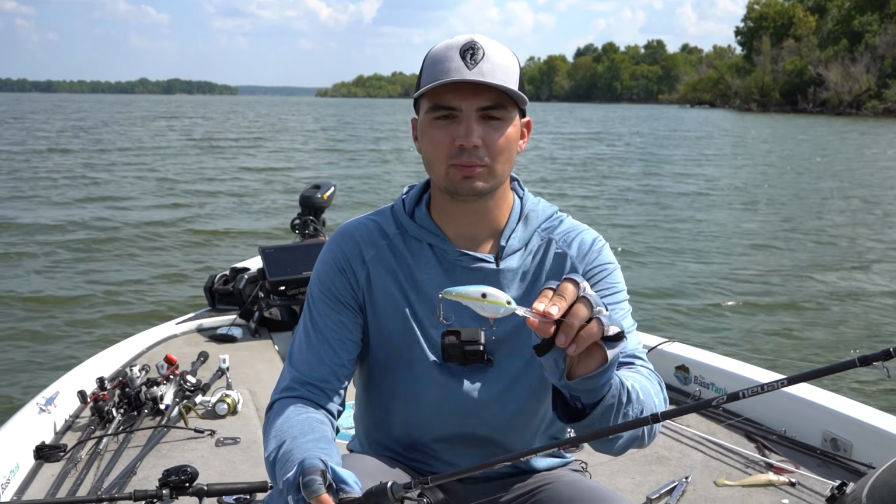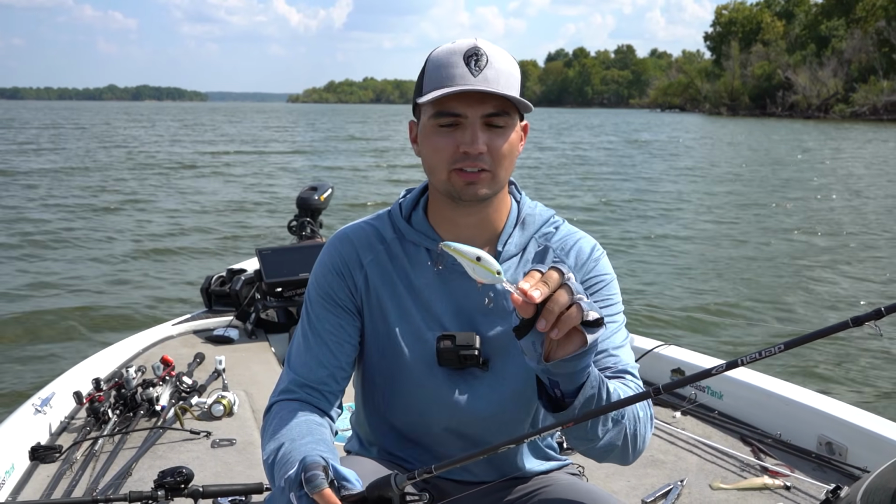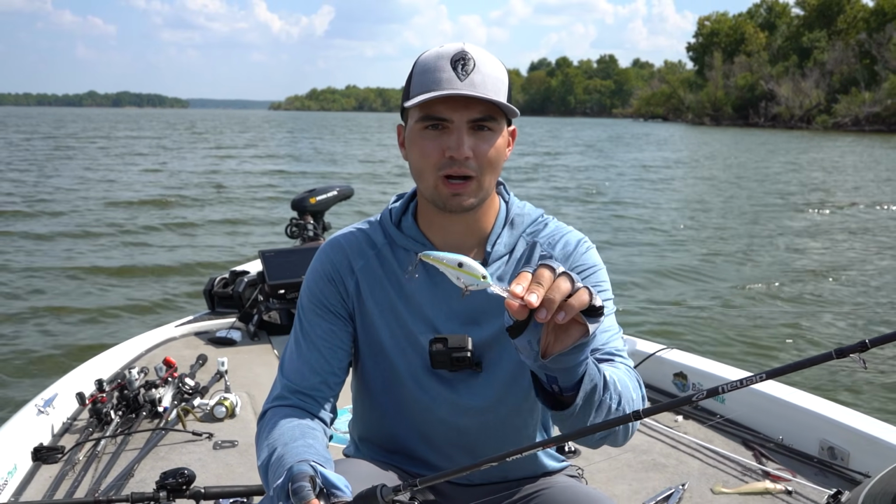I changed colors from a chartreuse powder blueback to the sexy shad color, and it helped keep those fish pinned a little bit easier. And whenever you find a really big school of fish like I showed in the graph there, a crankbait is my number one go-to option.